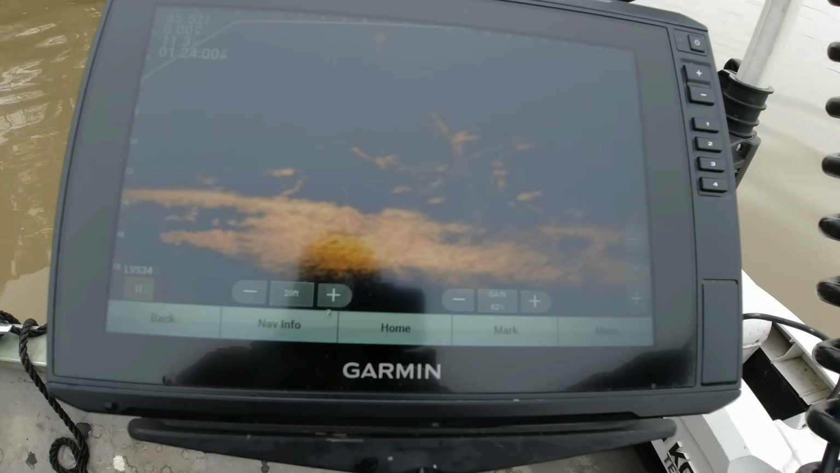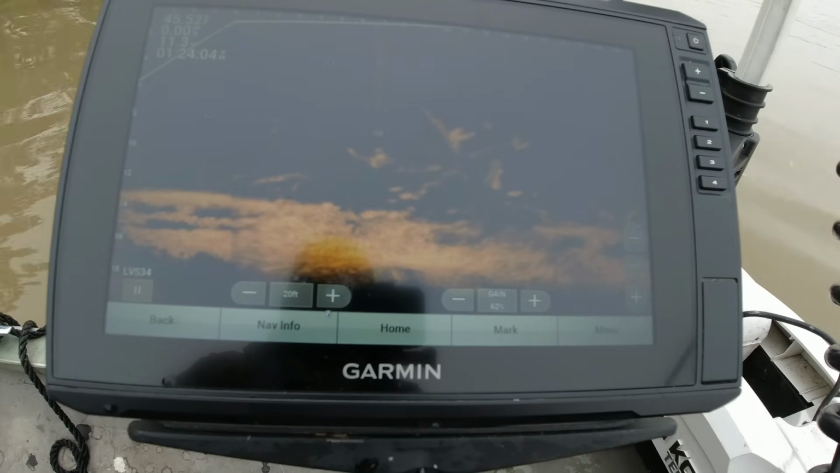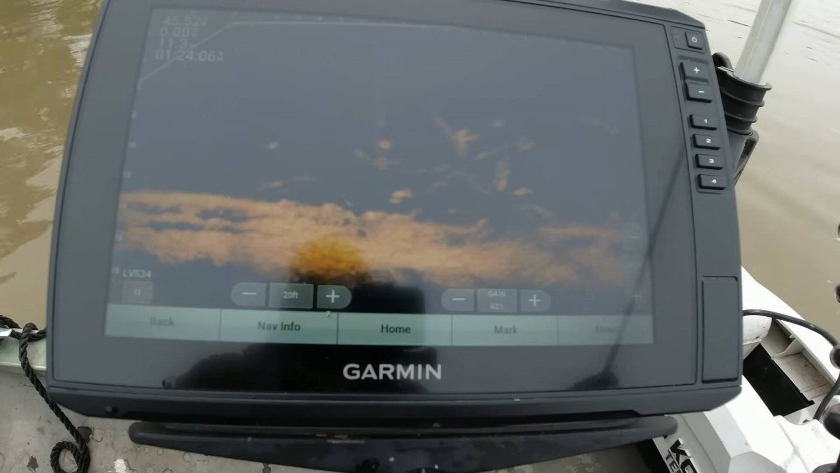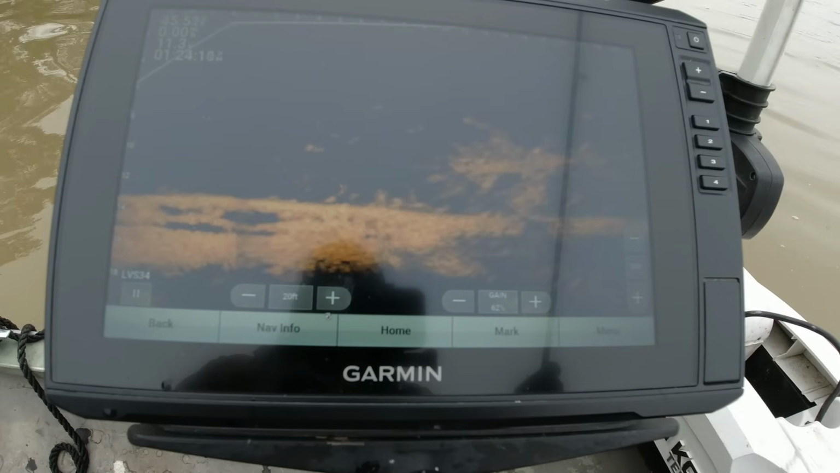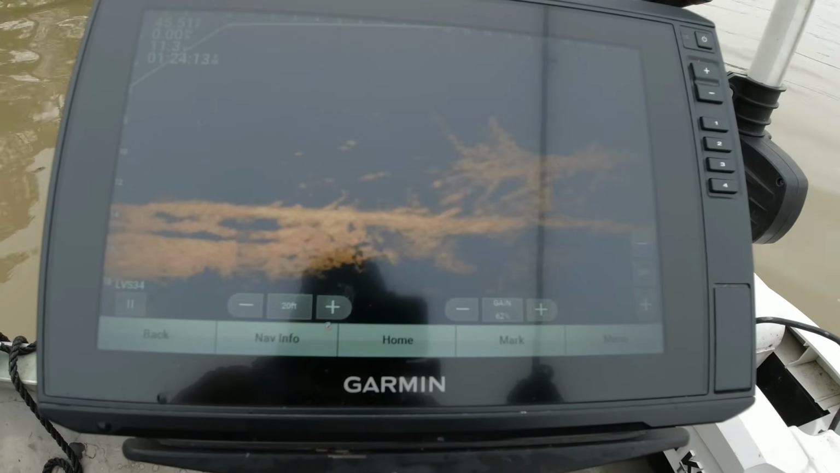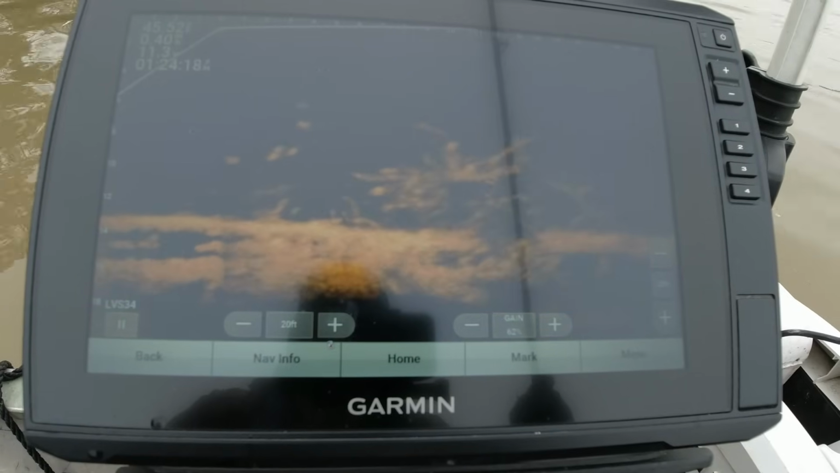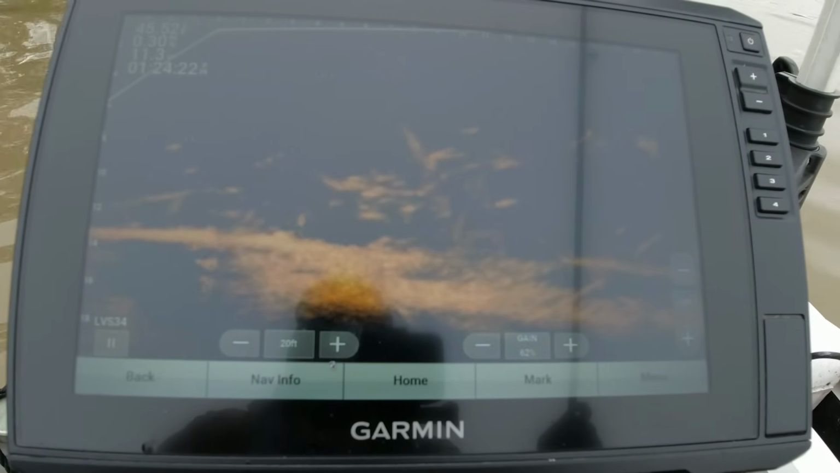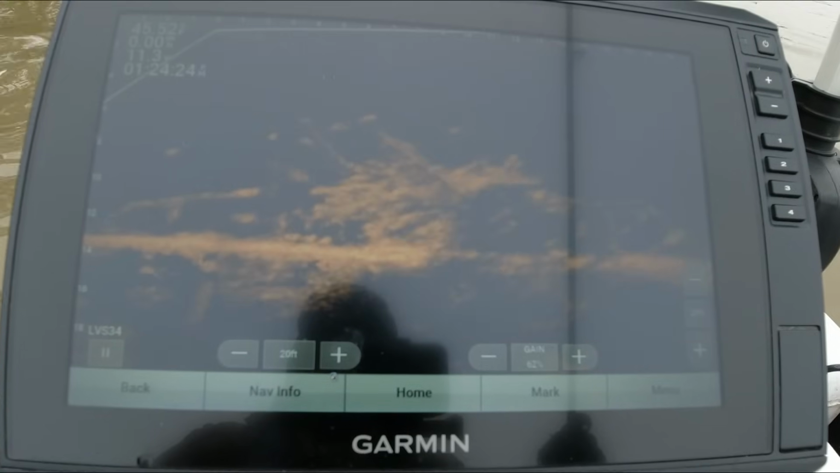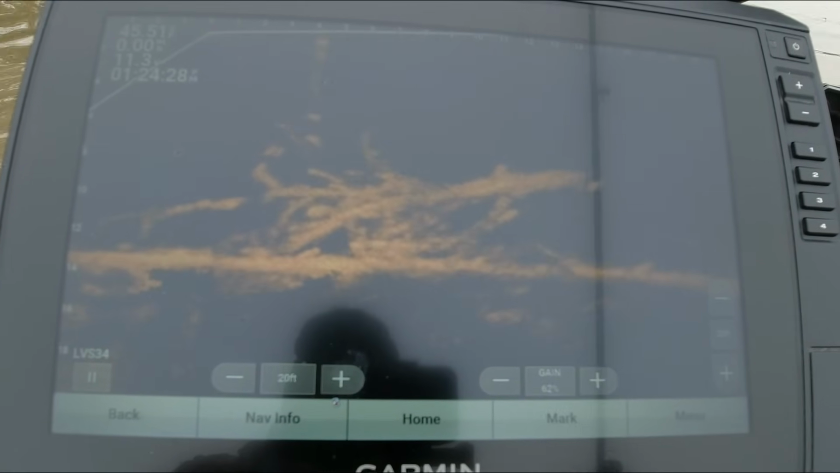Look like one right there. Barely seeing. Oh, he's small. That was a small one. Hey, that wind's been a beast today, this morning. Man. I've been out here going on 2 hours, I think, and already got a nice sack of fish.